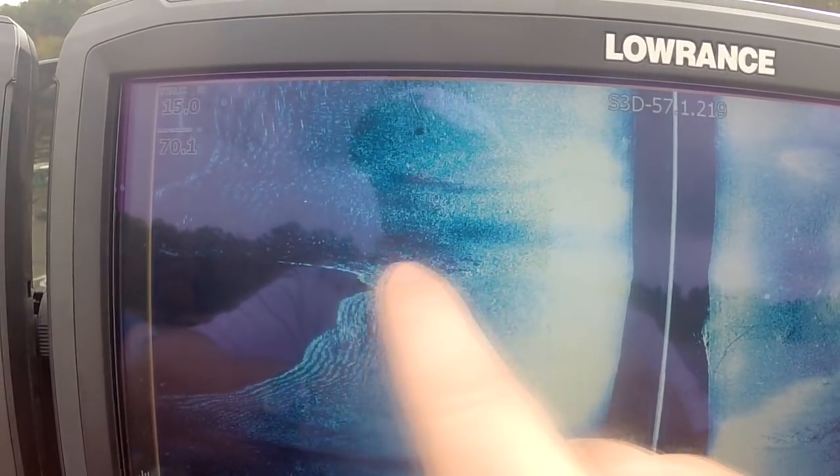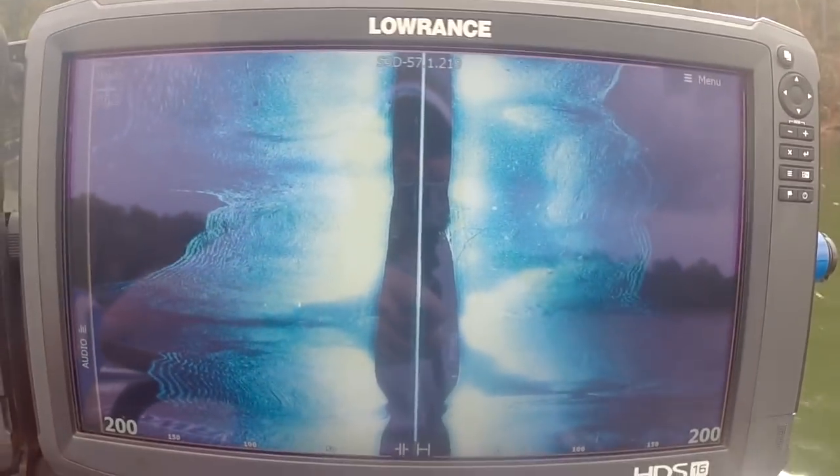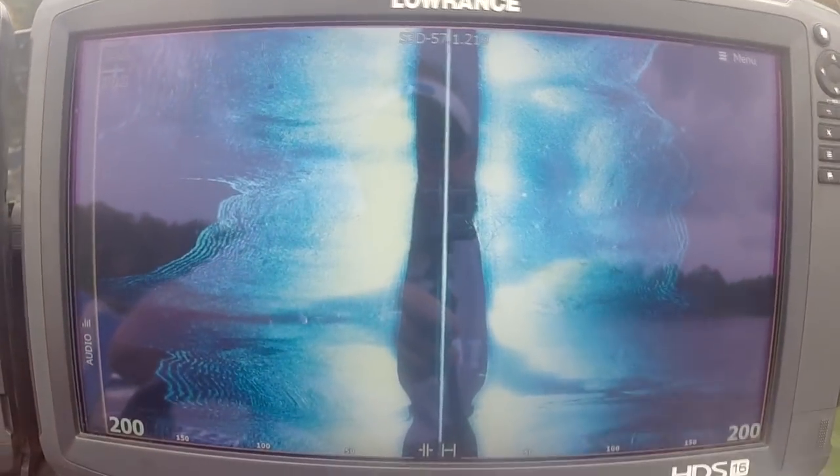So that would be a good holding point for fish during the spring and these feeding times as they push these shad back up in the back of these creeks. So as I'm getting shallower, as you can see, you got some hot spots in here.